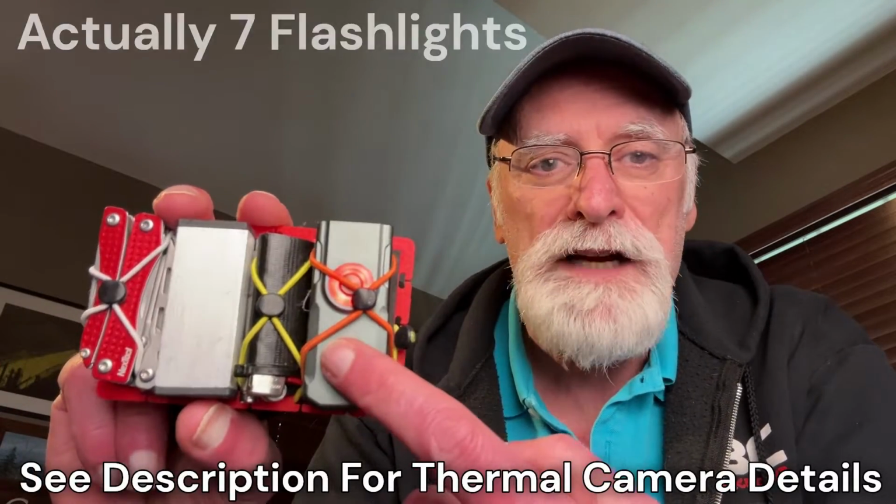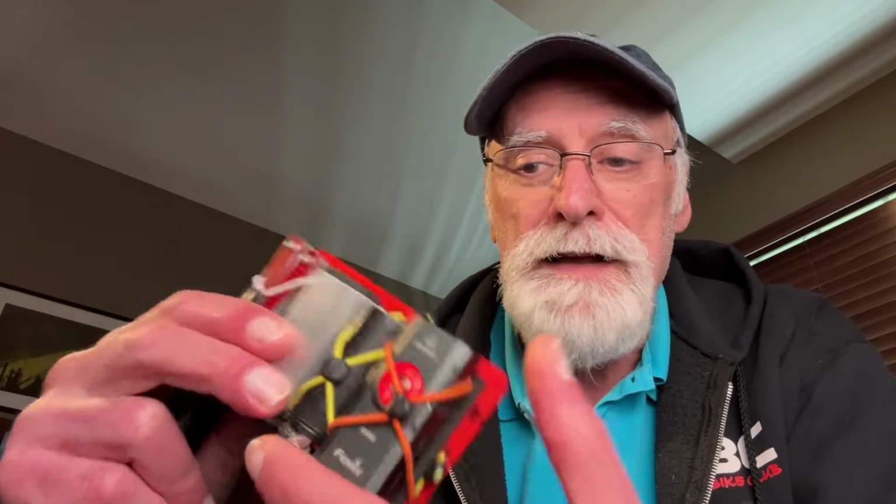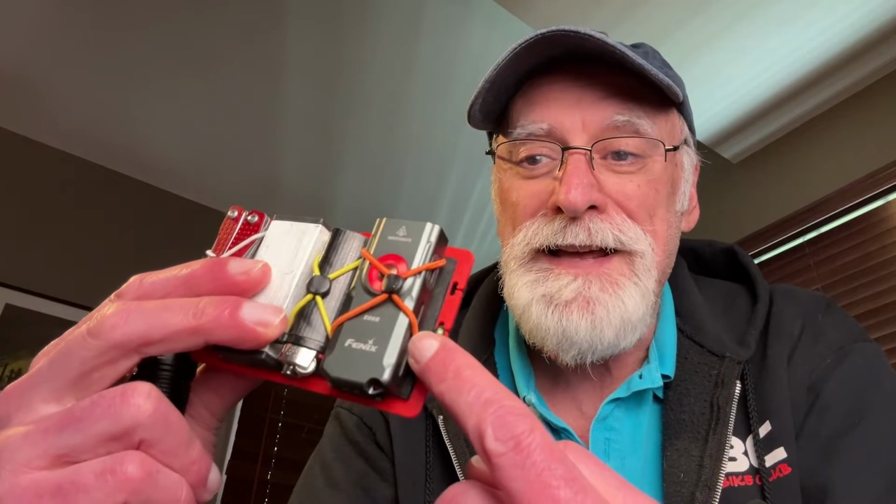I actually got a hold of a thermal camera. We're going to do 6 flashlights that are small and compact that I think are unique and might make an ideal addition to any type of EDC kit. And the images were quite startling.